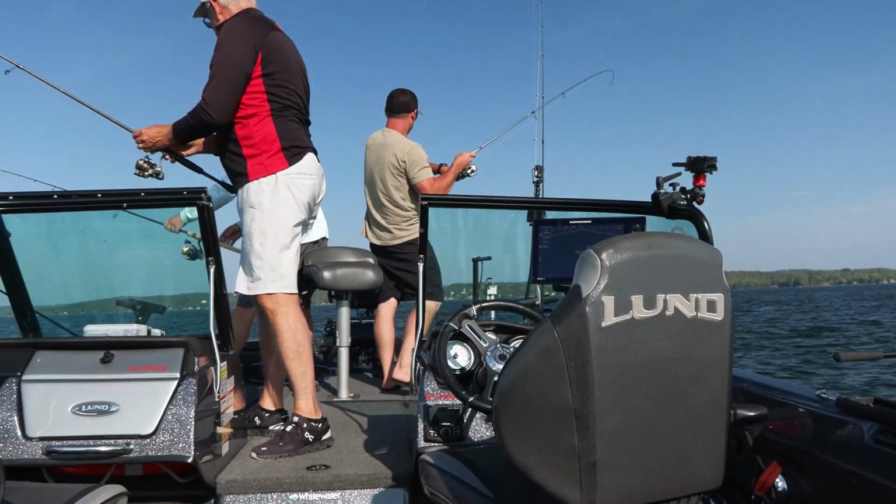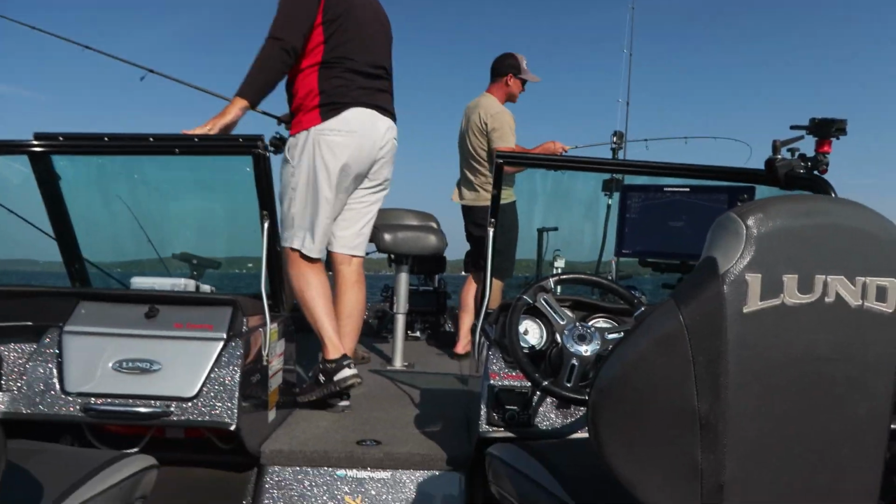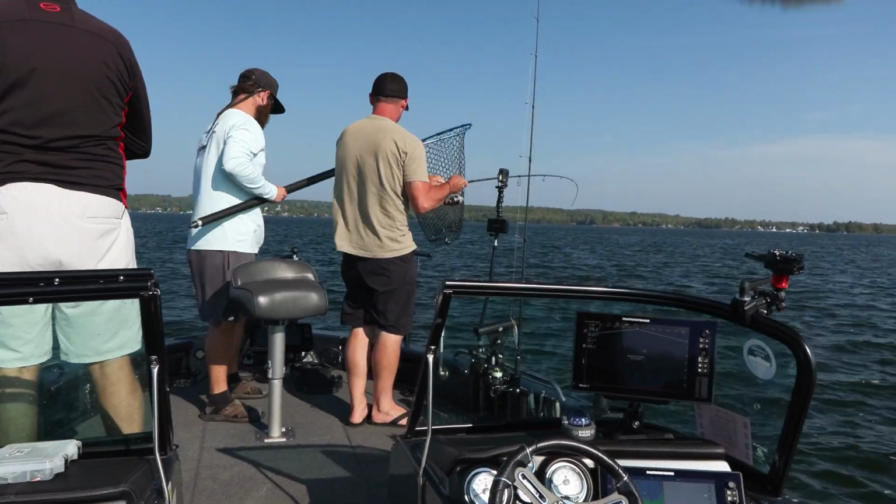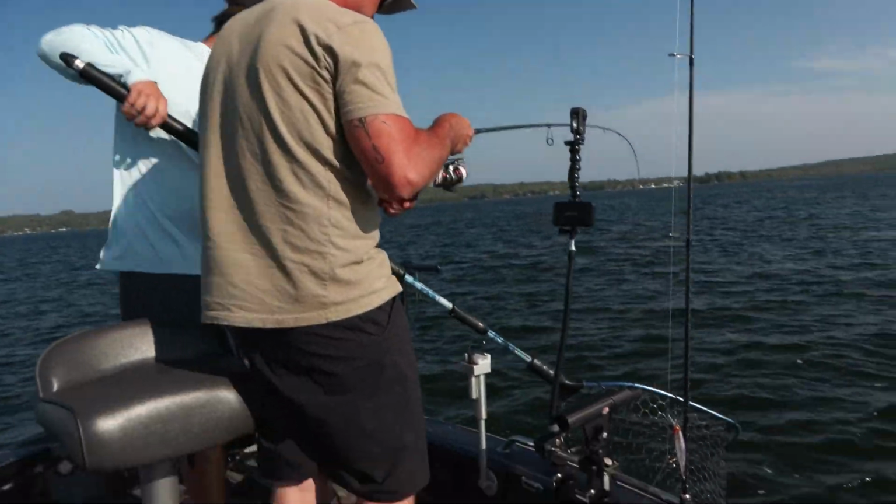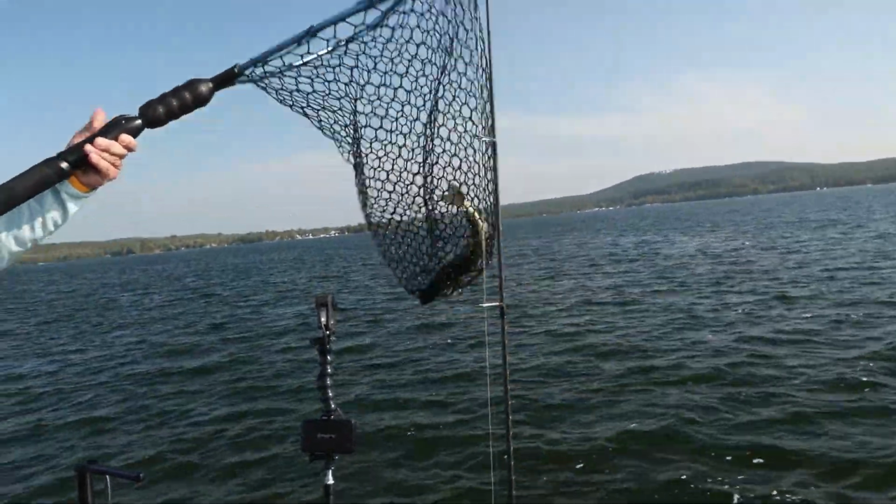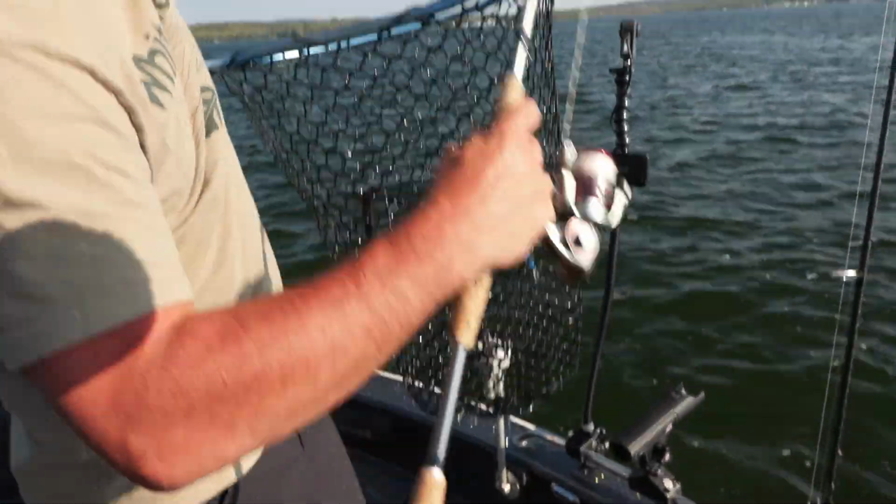Fish on! How'd that take, like first two casts, seconds? Yeah, spot lock. Woohoo! We're on it. That fish came up and hit it 5 foot below the surface of the water. Wow. And it's a keeper. Nice. Nice. There we go.